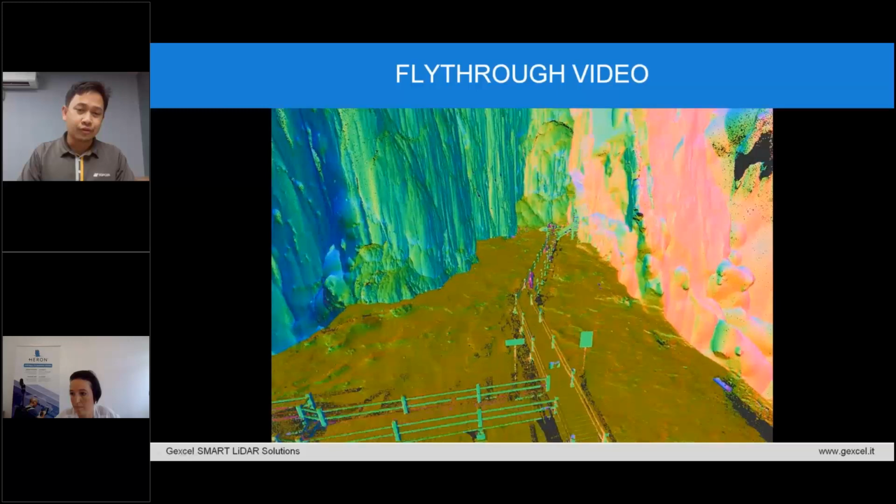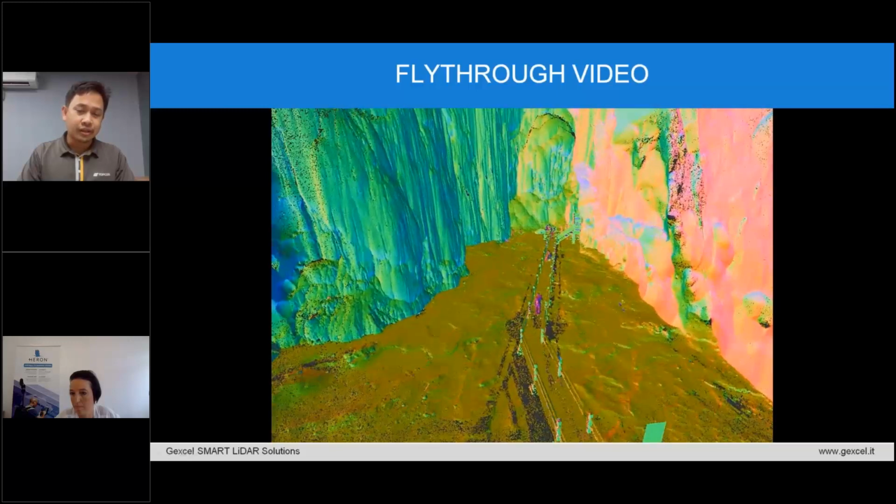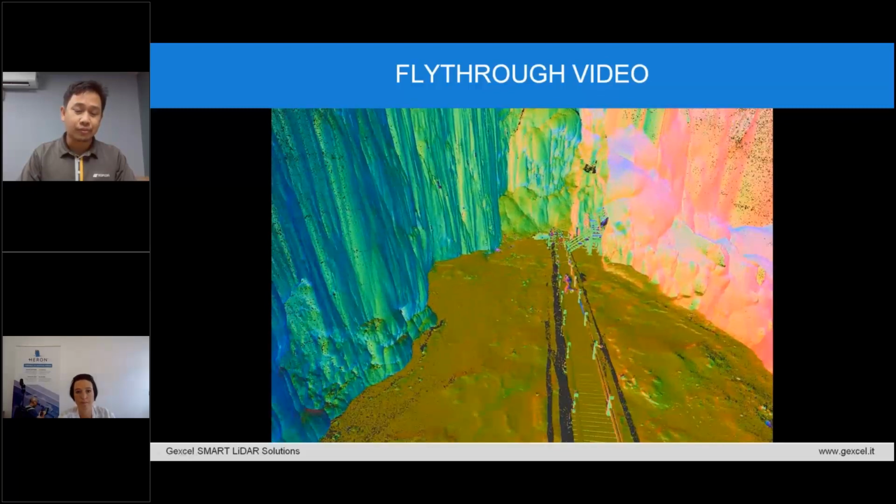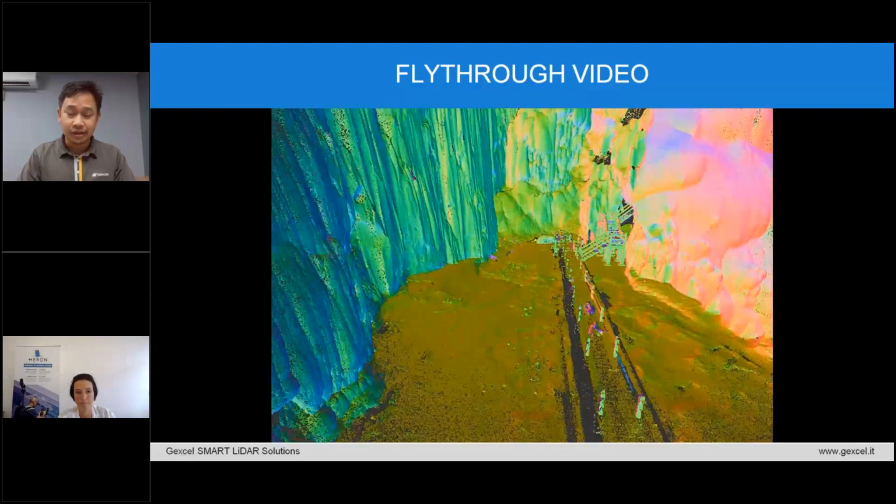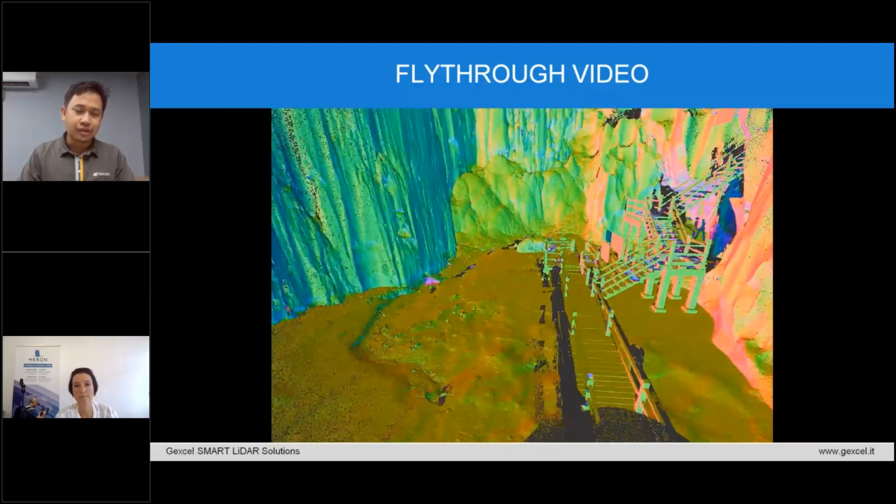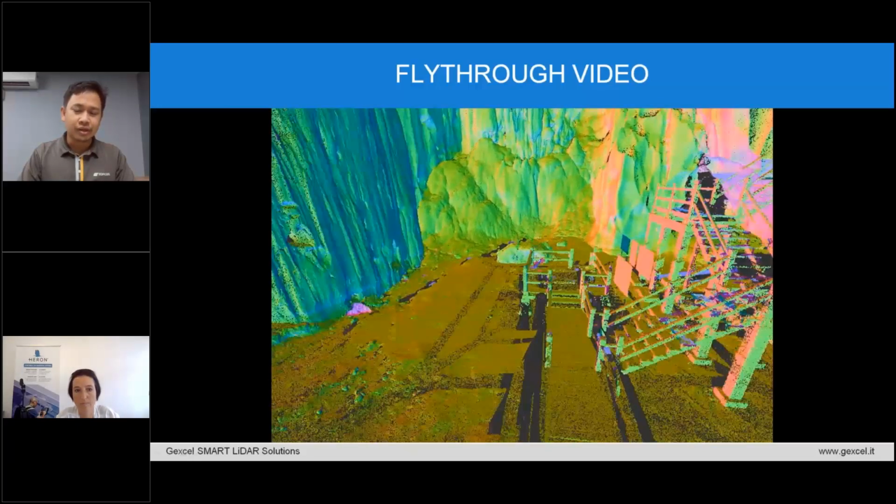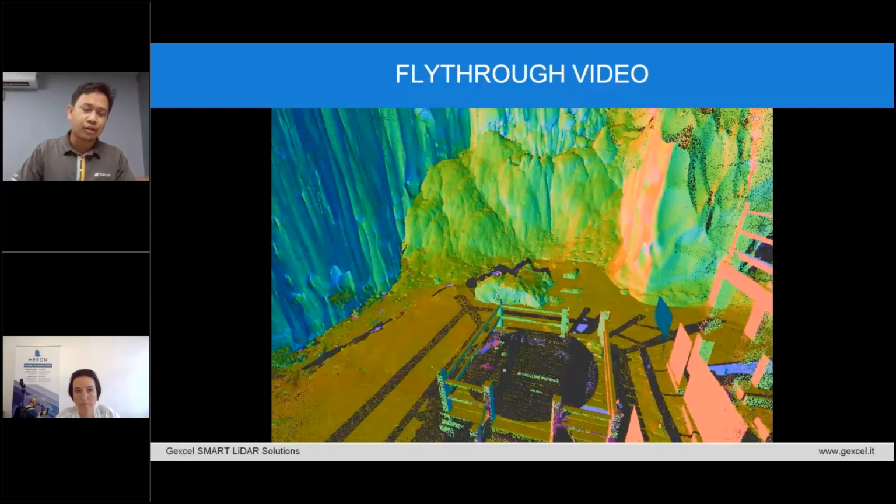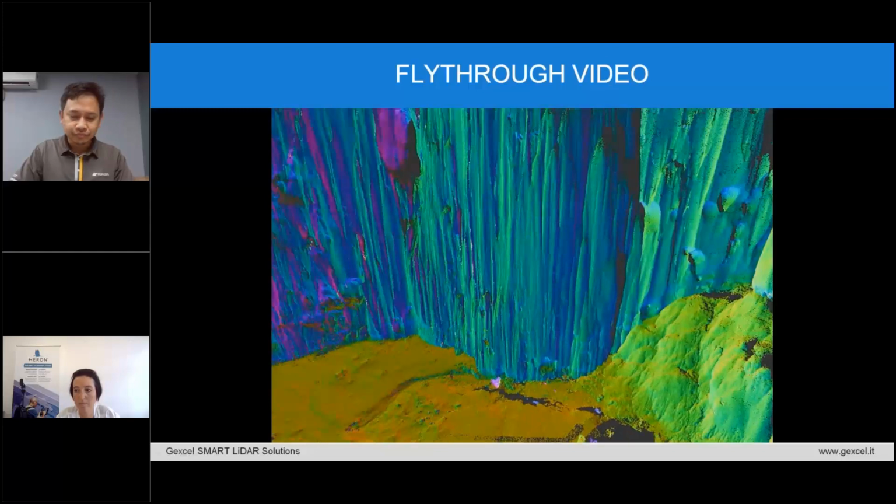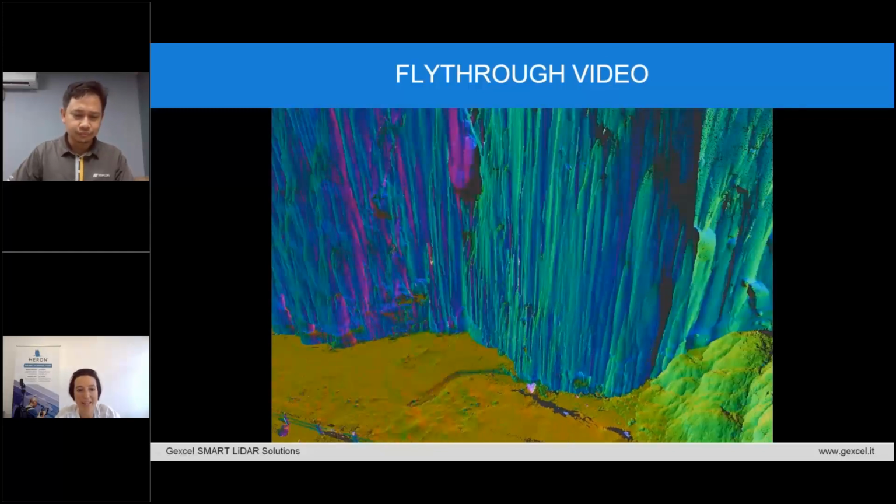For this data, you can also change to the colorization mode, the colorized point cloud data, where you can open RGB images. So this is the overall fly-through video for the Bewak Cave. Yeah, many thanks.